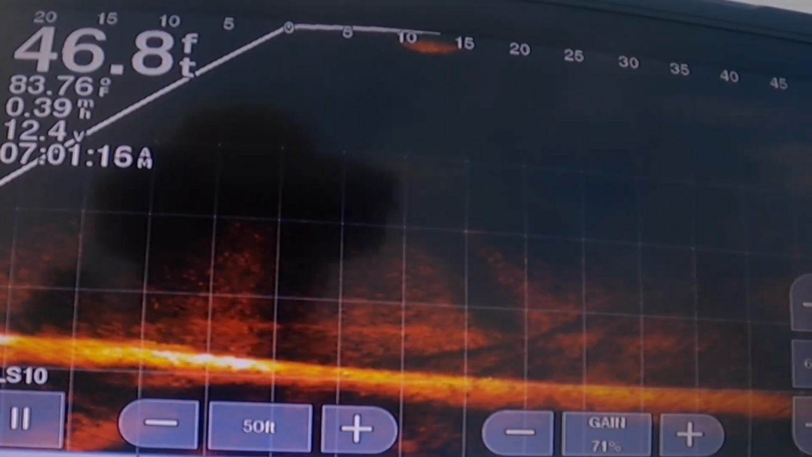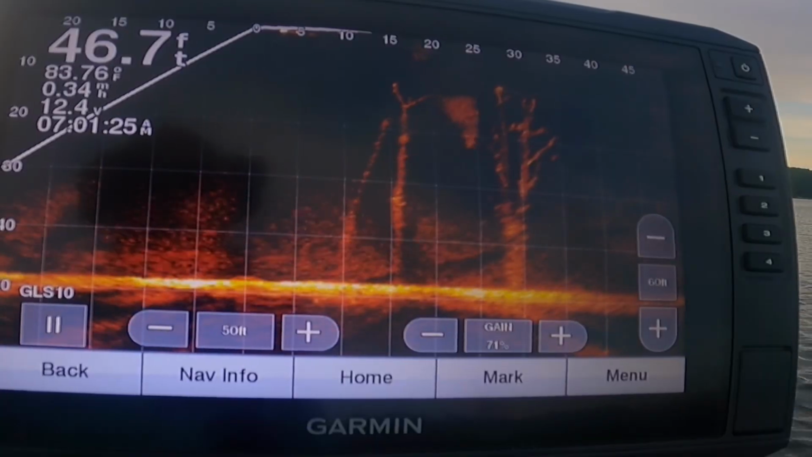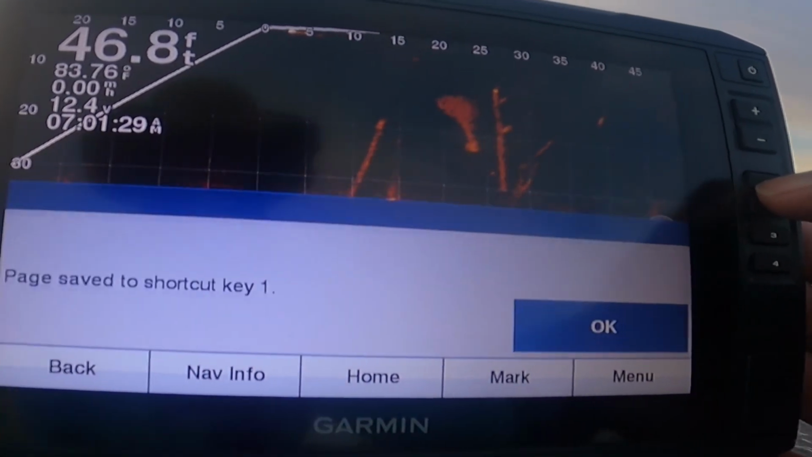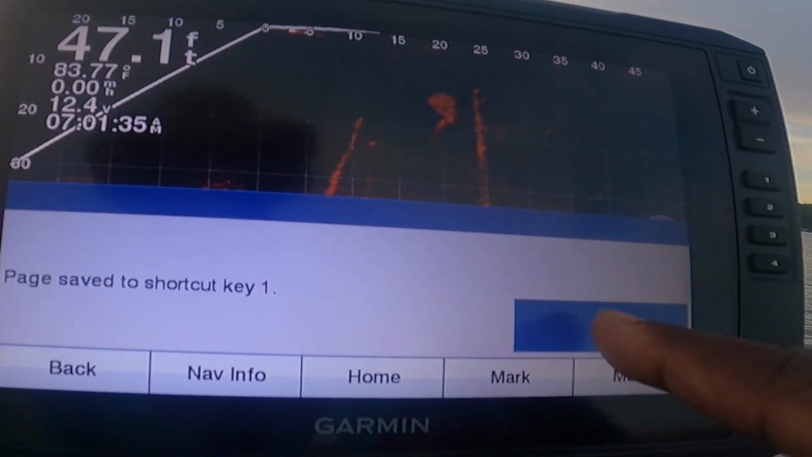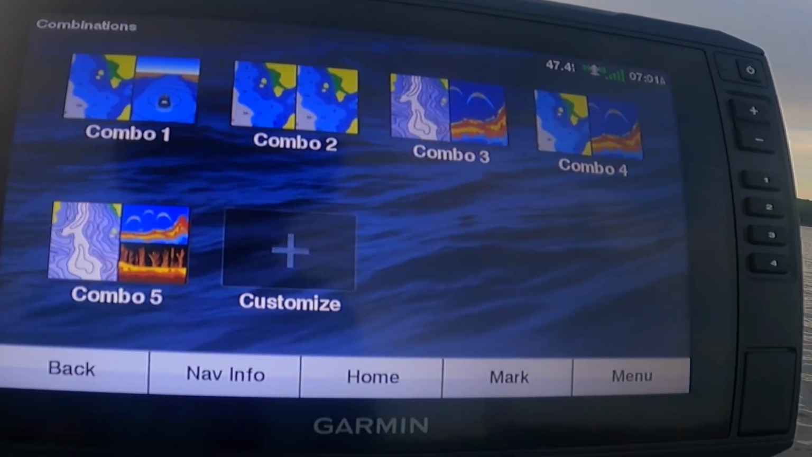The other thing that you wanna do with your unit is go ahead and save your favorites. If you just press and hold the numbers, it'll save your page as a favorite, so you don't have to do a whole bunch of scrolling. I'm gonna set you up a combo.